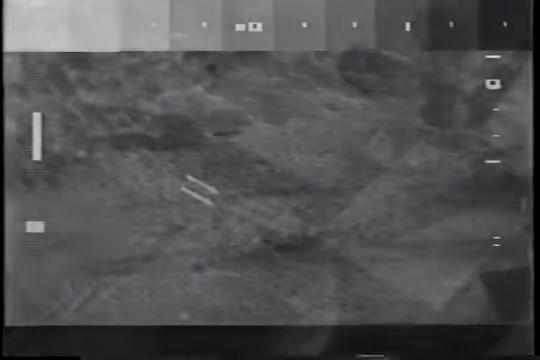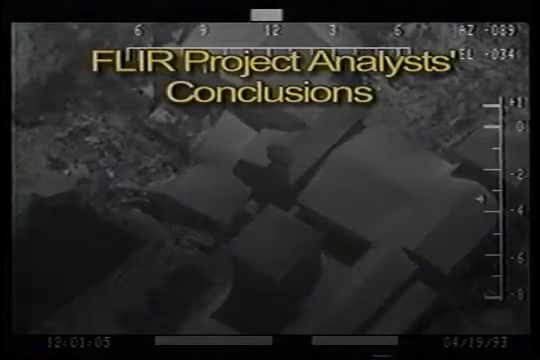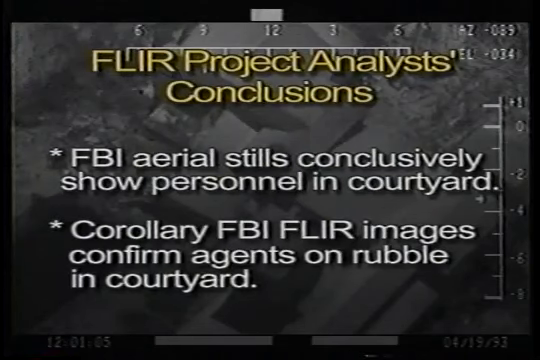After comparing still photos and FLIR footage shot at Mount Carmel with similar imagery produced by the FLIR Project, the photo analysts found that there were comparable human figures in both sets of material. Based on these observations, the FLIR Project photo analysts concluded that the FBI stills show personnel in the courtyard at the back of Mount Carmel during the time of the flashes seen on the FLIR tape. Corollary FLIR images also confirm that there were agents in the rubble in the courtyard.